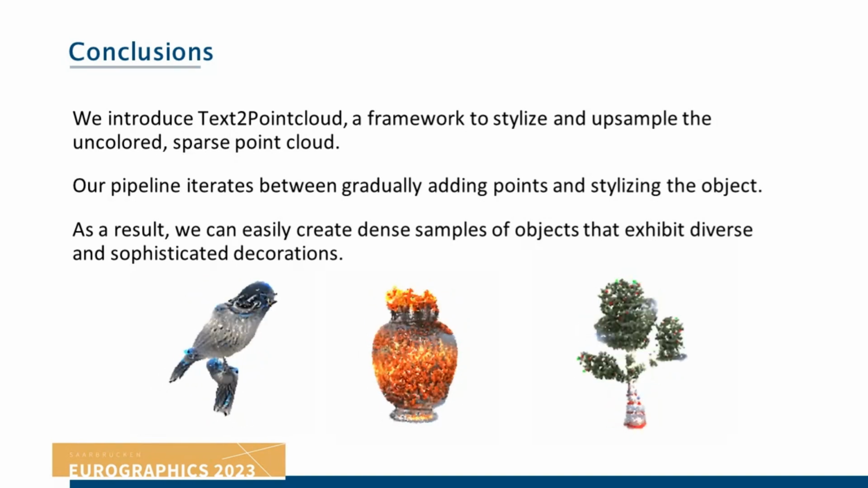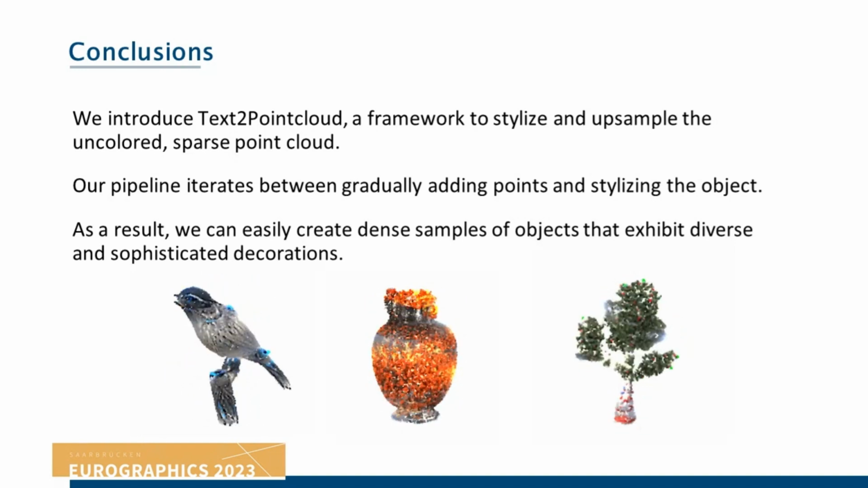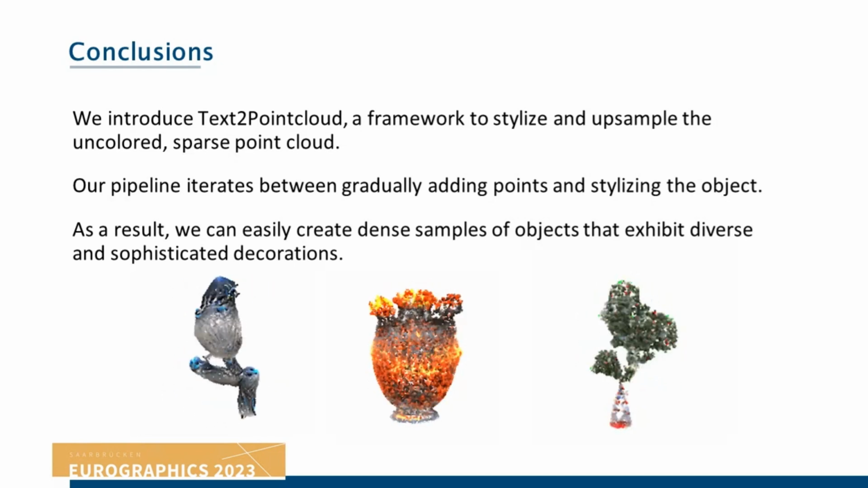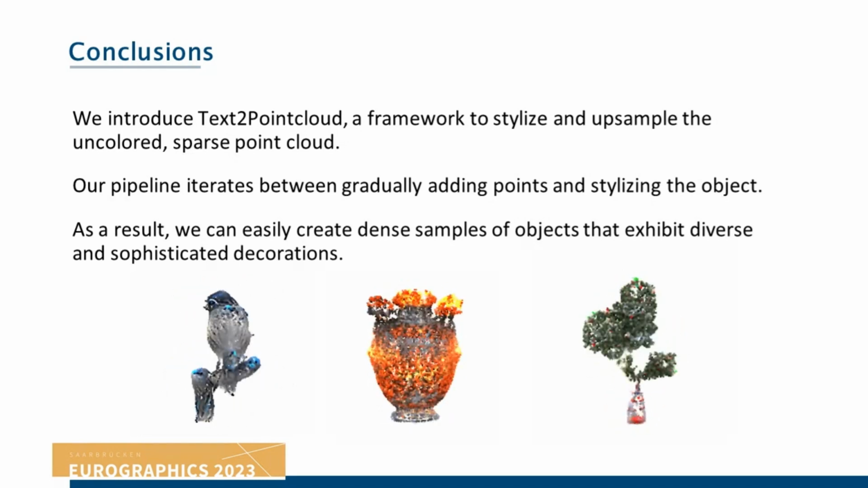Our pipeline iterates between gradually adding points and stylizing the object with the shape regularization loss. As a result, we can easily create dense samples of objects that express fine-grained ornaments with complex topology.